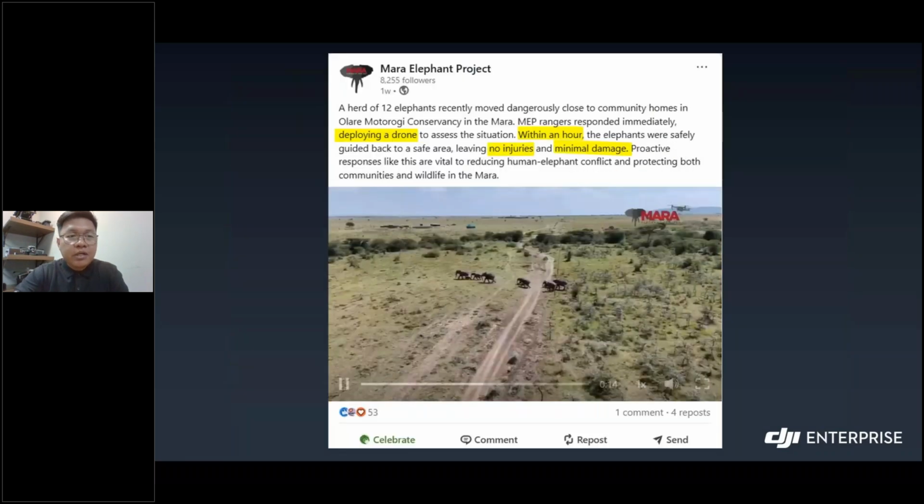Another one is where they deployed the drone, and within an hour the elephants were safely guided back to the areas they should be coming from. Thankfully there were no injuries and only minimal damage was done because of the fast action that the drone did.